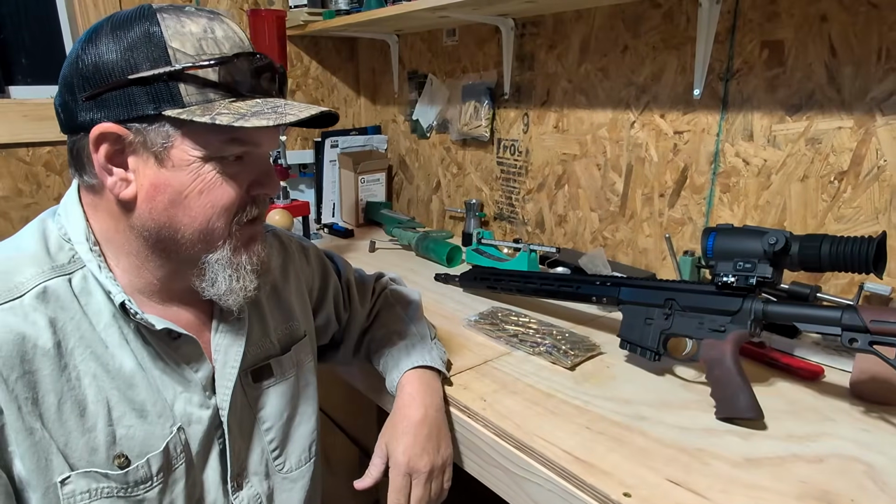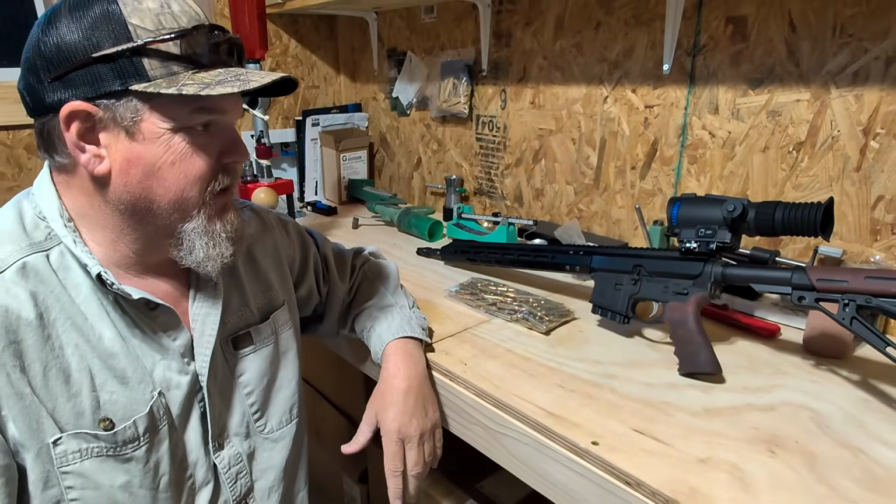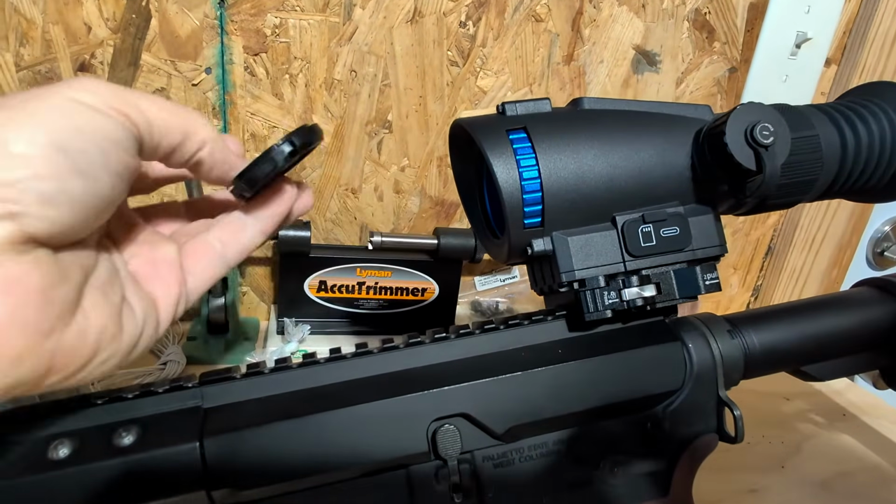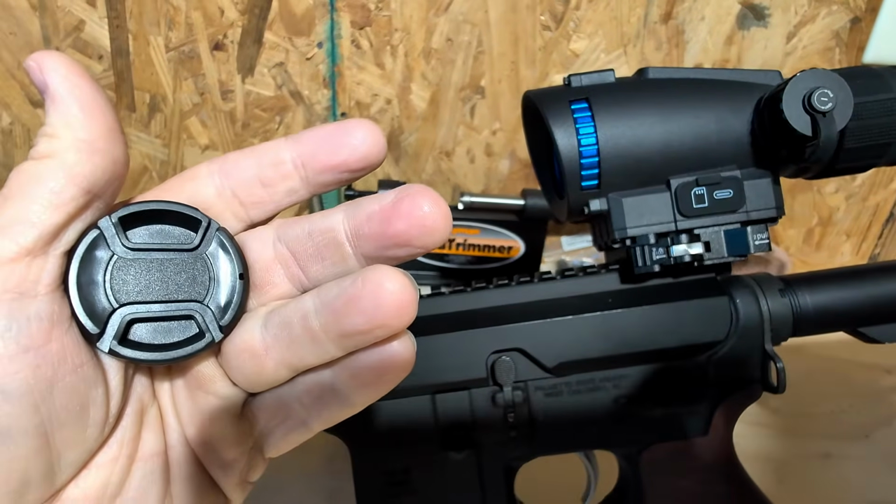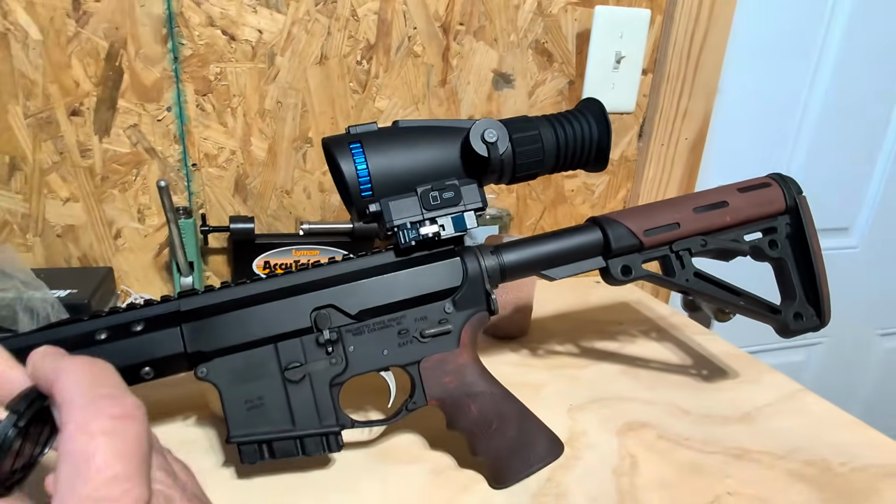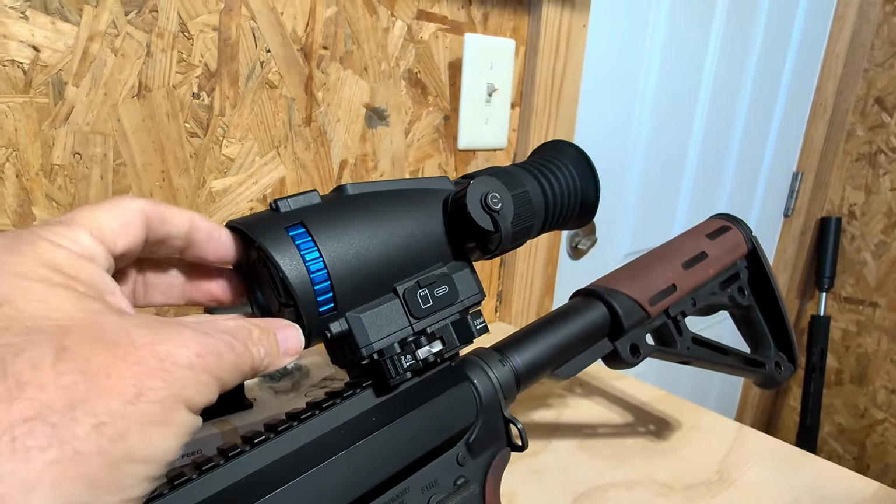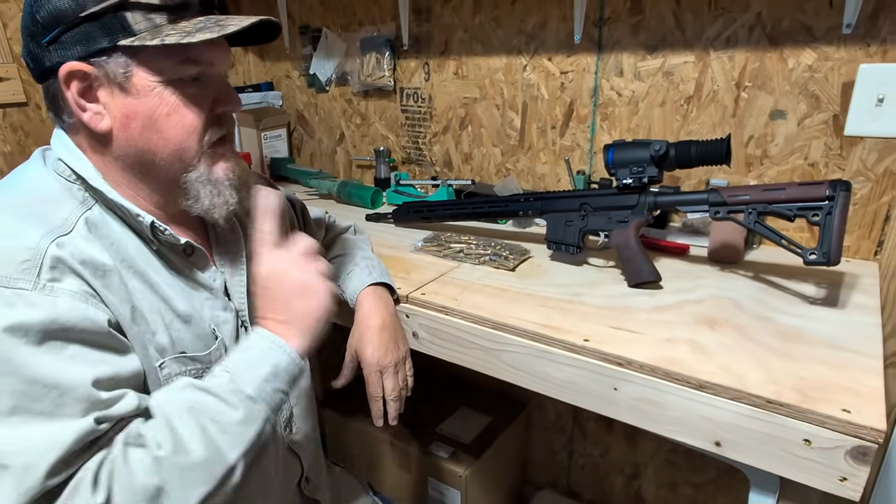The one drawback that I think if GOYOJO could change is that I'm not a real big fan of the camera style lens cover. As you can see, I just dropped it, so it's easier to lose in the field if you're not careful. It's just got the squeeze points on it where you can put it back into the end of the scope. And my big old hands, I got big hands, so I have to kind of put it in there and squeeze it to get it to fit in, make sure it's in there. That's probably one of the things, if I had one complaint, that I would change.